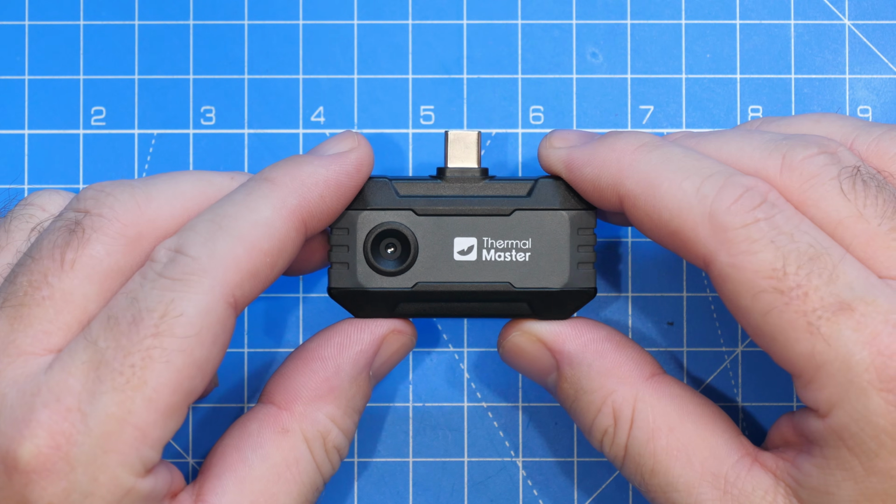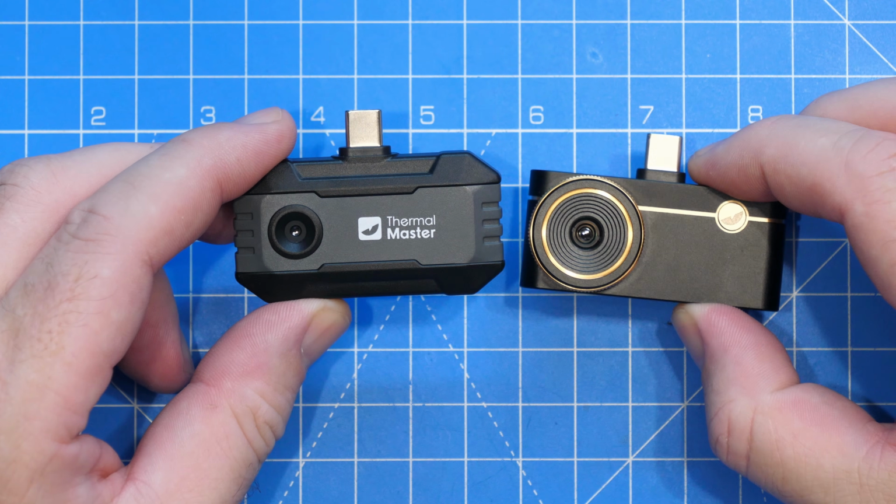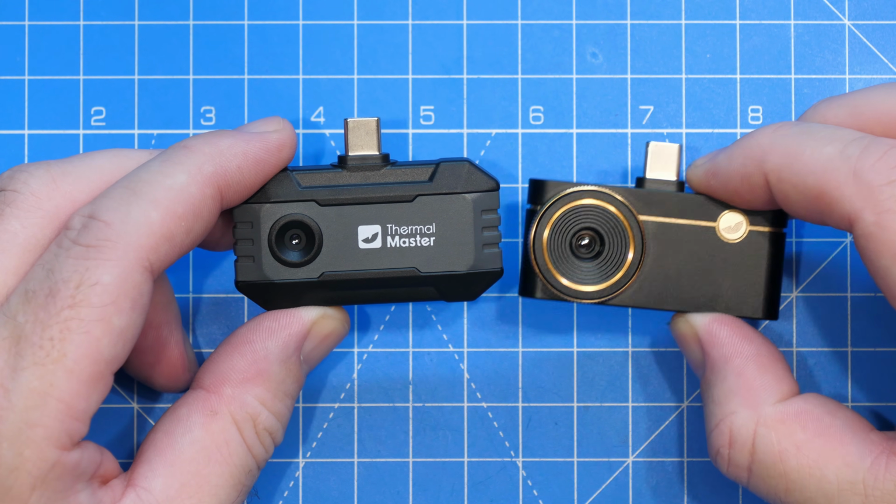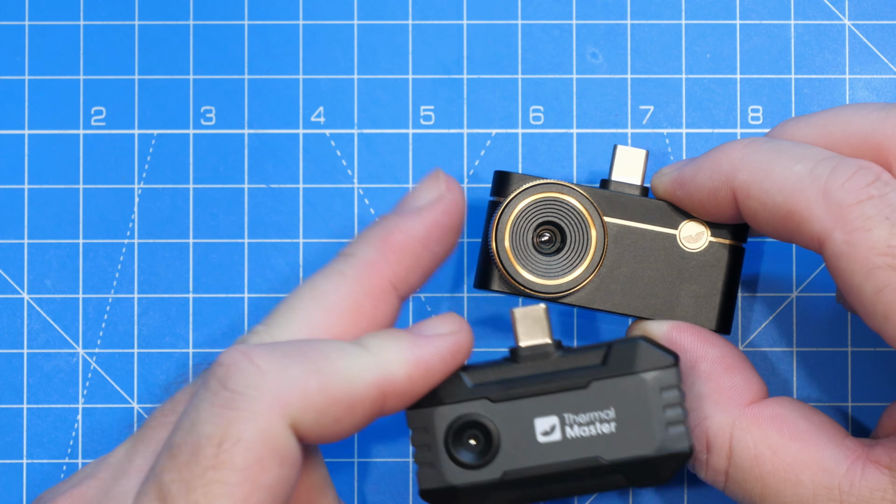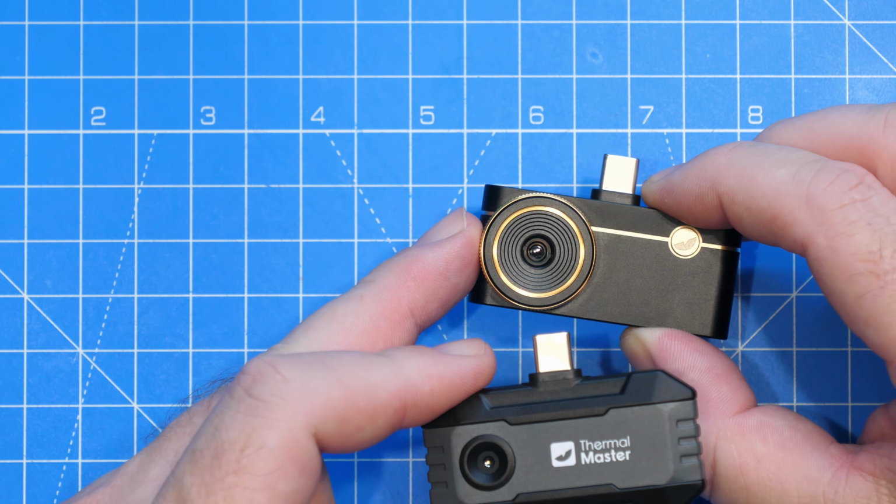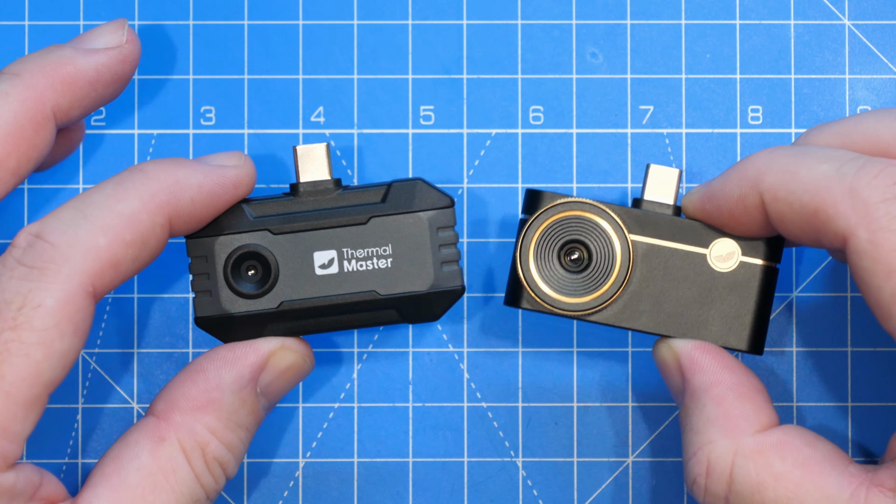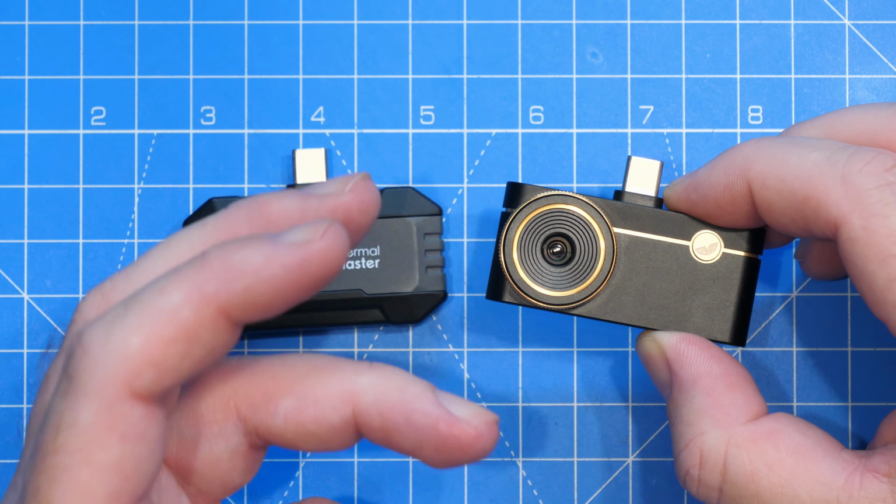However, if you did need a thermal camera with a bit more capability, including a variable focus lens, Thermalmaster also make this, the P3. Now, I did a full review on this camera on the channel a little while ago. I'm going to put a link to this in the description. This camera is a higher specification than the P1. It is more expensive as a result of that.